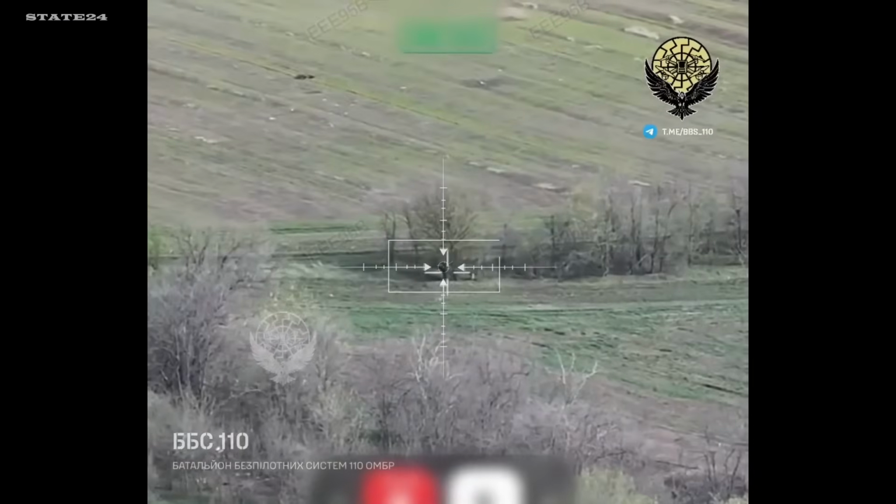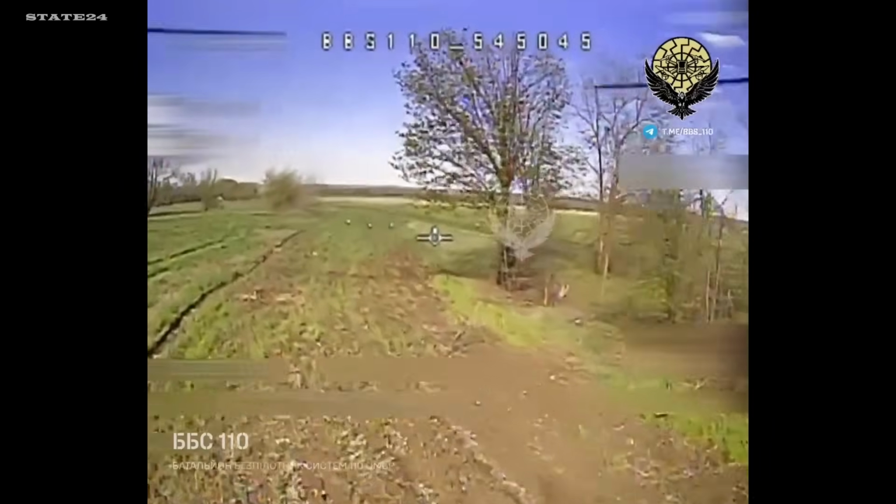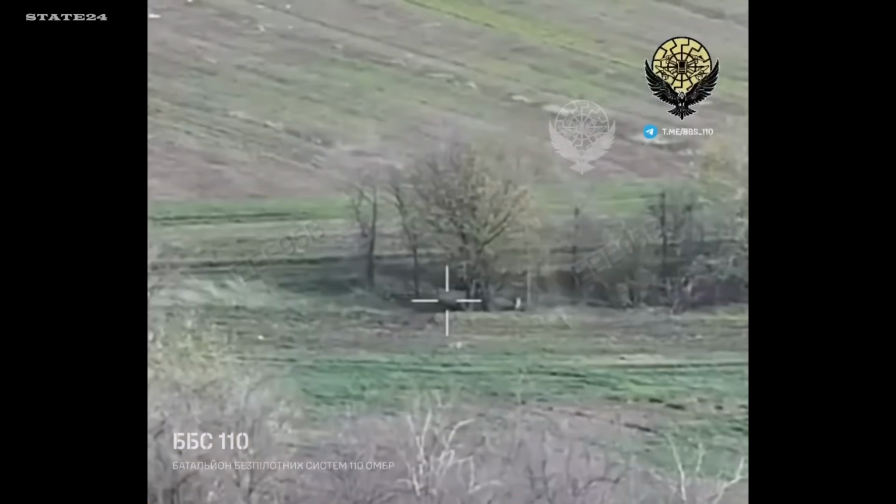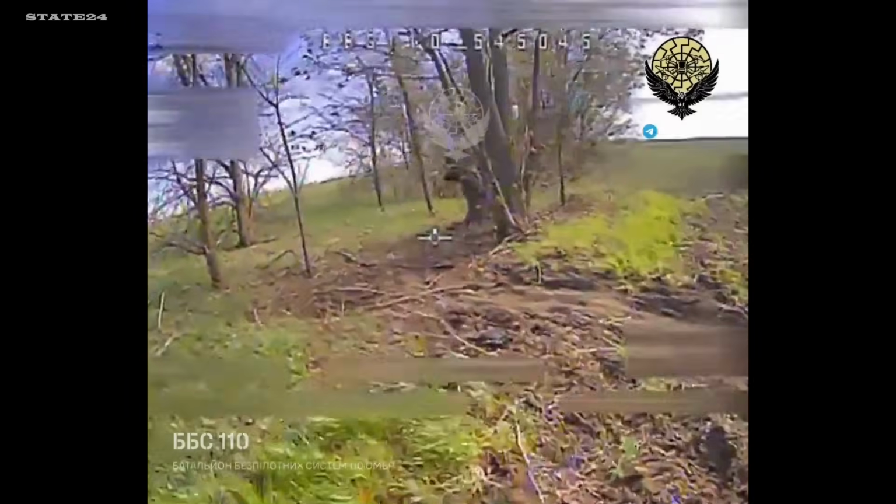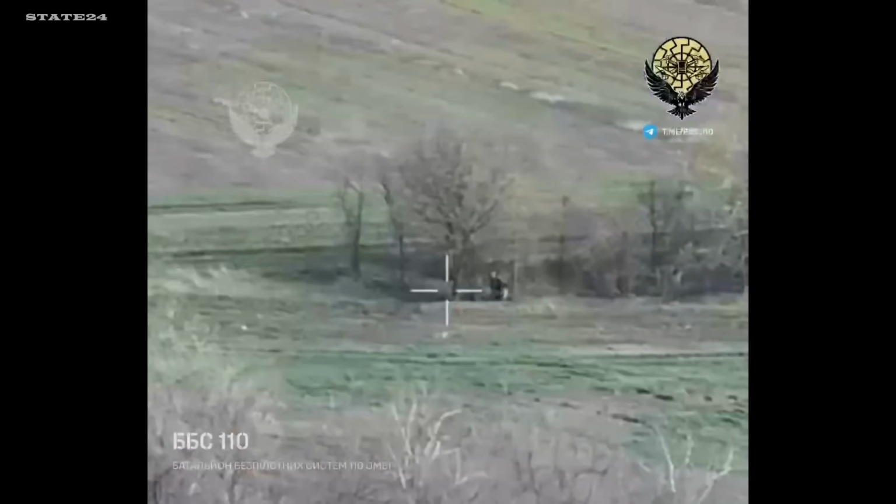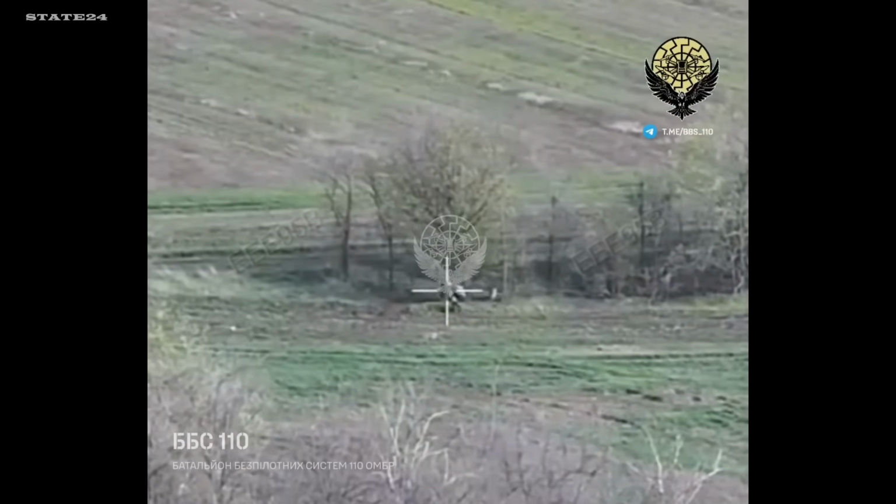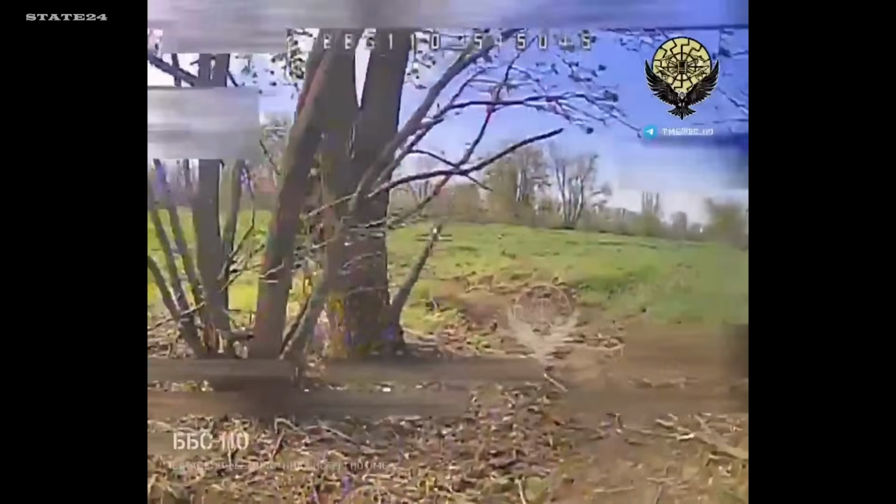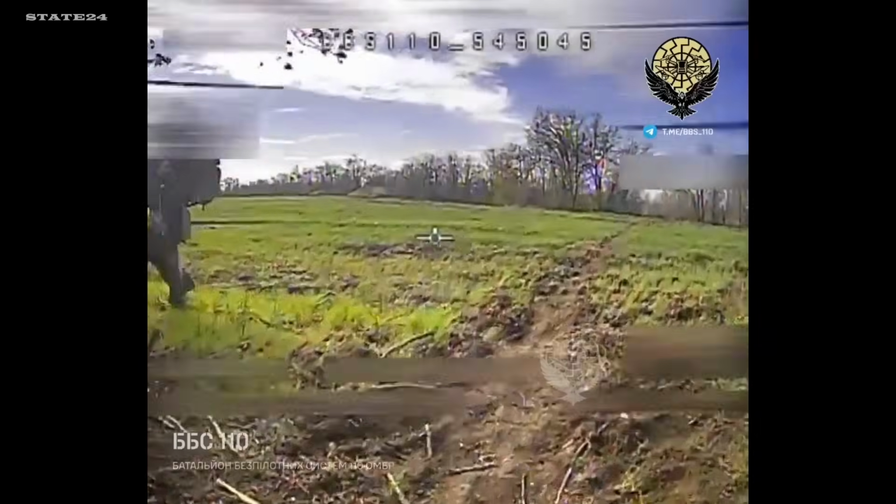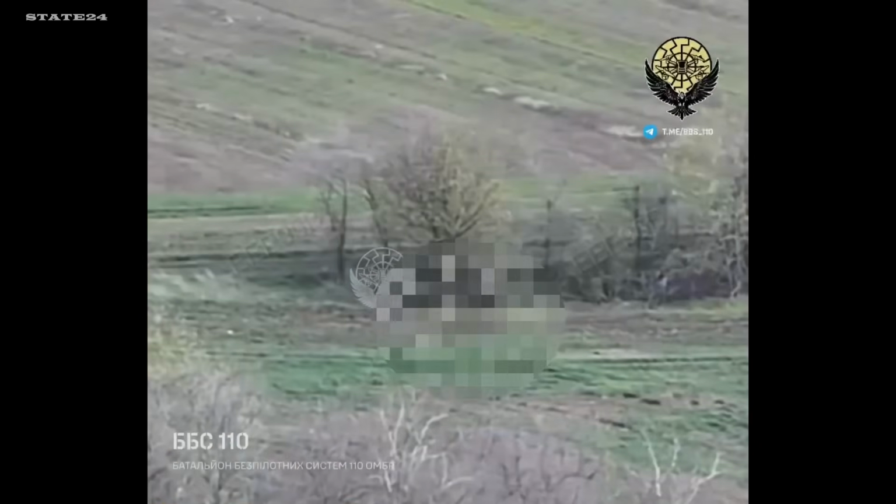One of the most desperate moments on this front. A Russian soldier circling a tree, using it as the only barrier between himself and the drone closing in. He has a weapon. He can't find the right moment to use it. The drone circles with him, patient, precise, waiting. Minutes pass. The soldier keeps moving around the tree, weapon in hand, unable to get a clear shot, unable to break away. He doesn't escape.